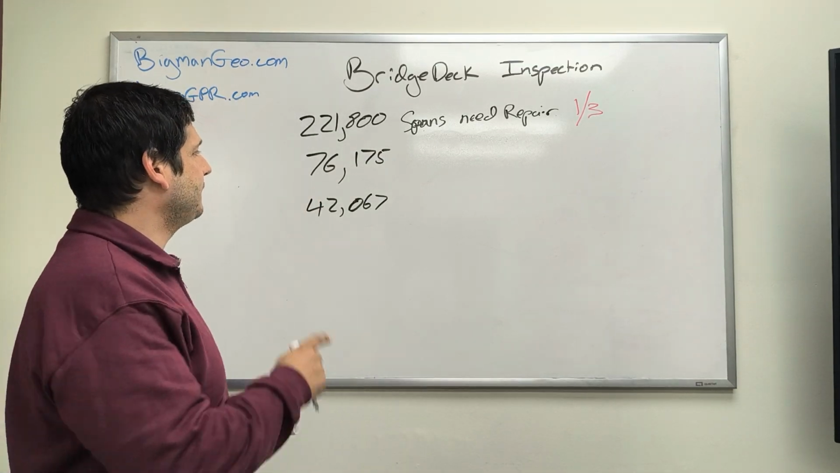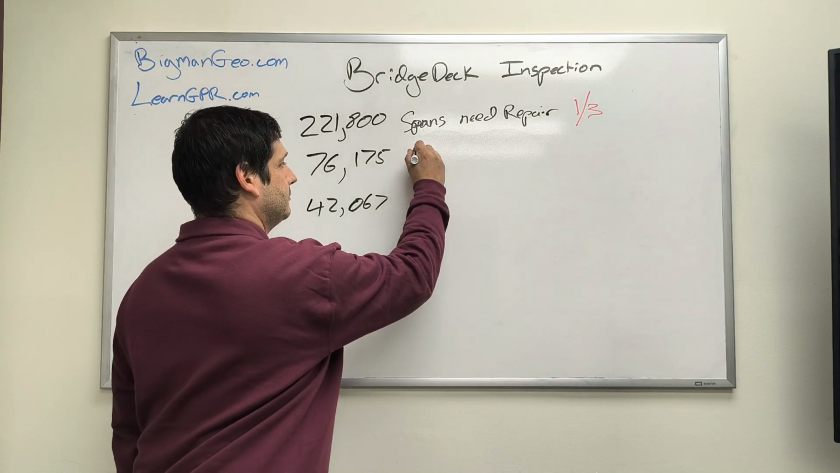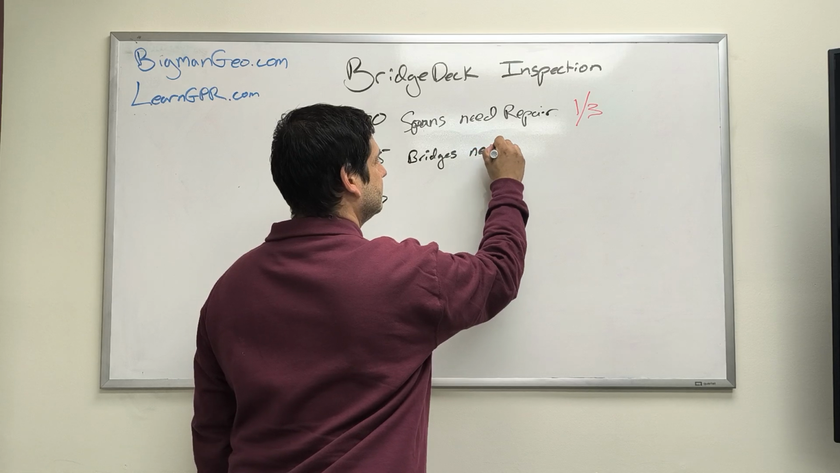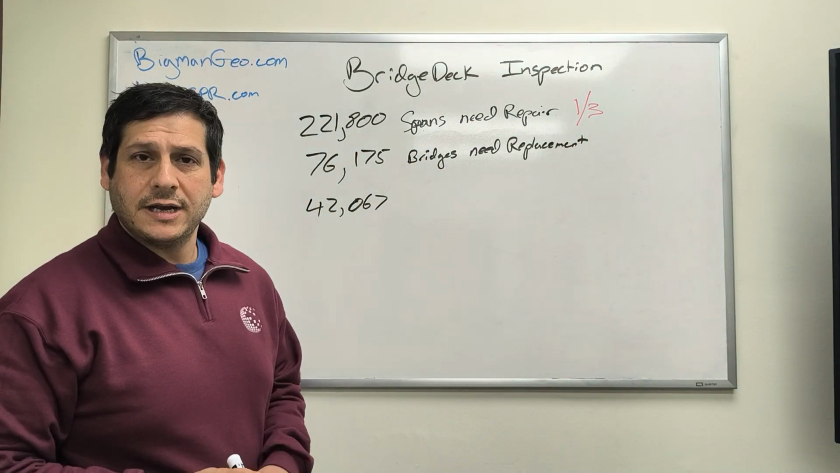So, second, they found 76,175 bridges in the US need to be replaced. That's about 1 in 9 bridges.